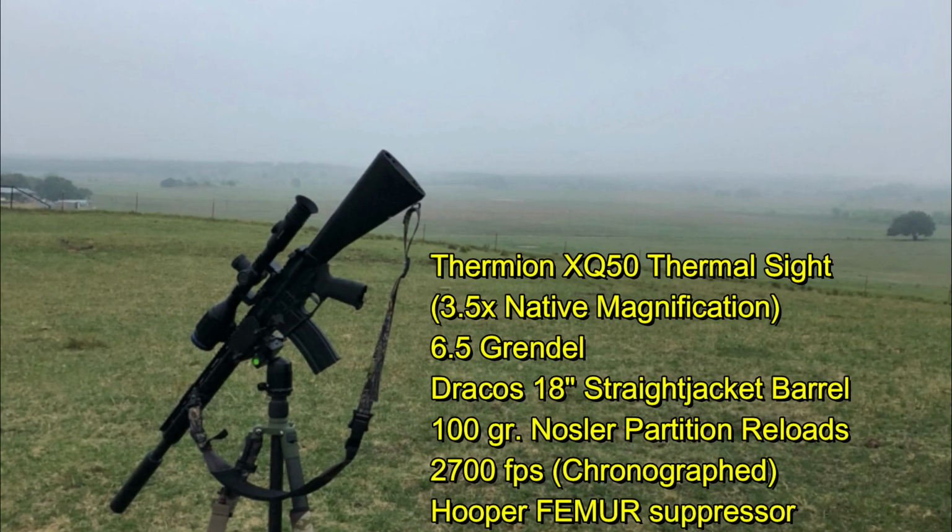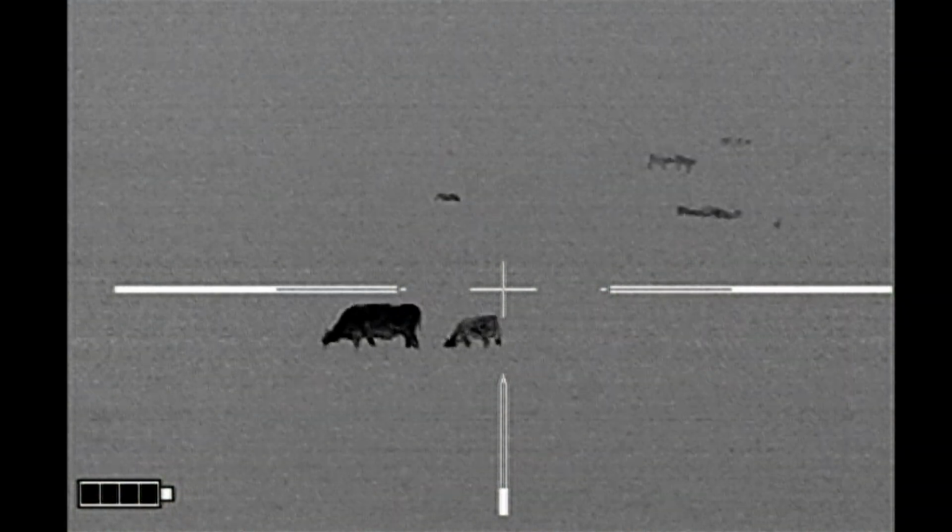Here's Ben's rifle setup. He's using a new Pulsar Thermion XQ50 thermal sight, and we are both shooting 6.5 Grendel. And as usual, all my rifle information is at the end of the video.